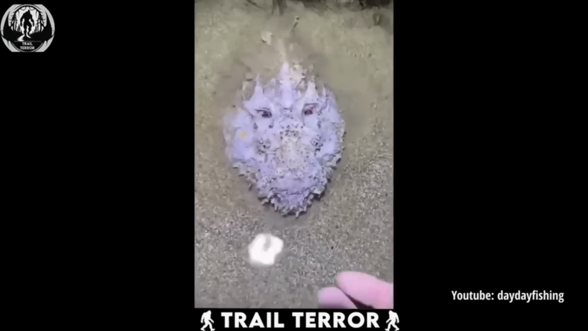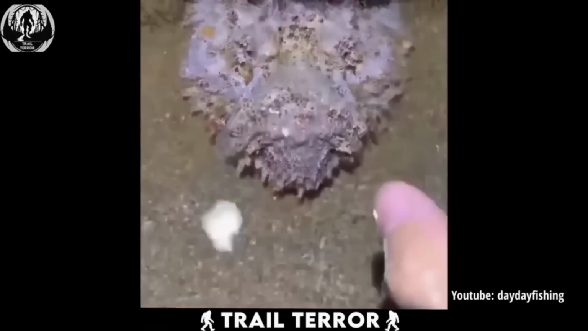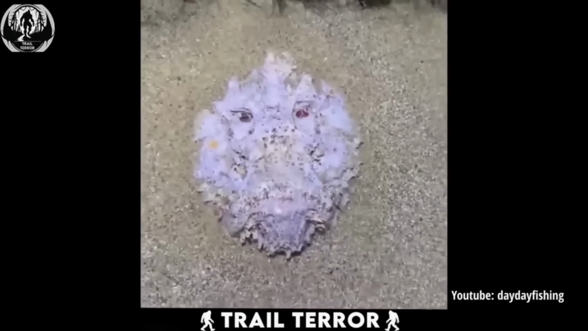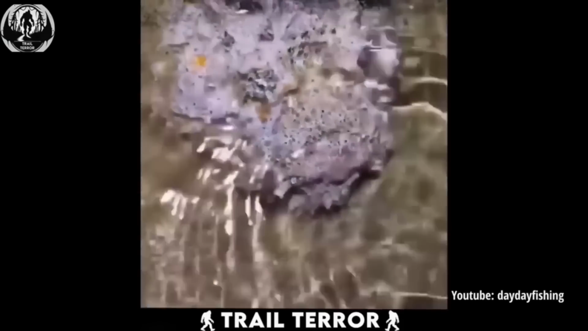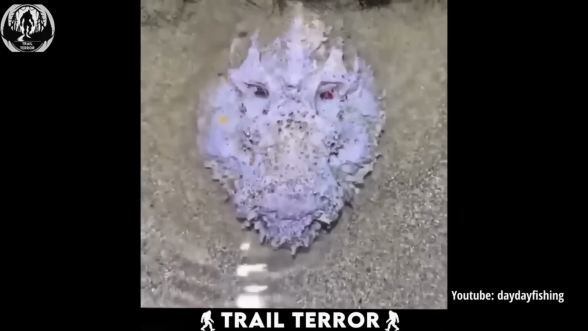What was once mistaken for a mere rock now reveals itself as a dragon-like head adorned with intricate scales, fiery red eyes, and a formidable mouth resembling that of a dragon. Every detail of its visage bears an uncanny resemblance to the mythical creature.